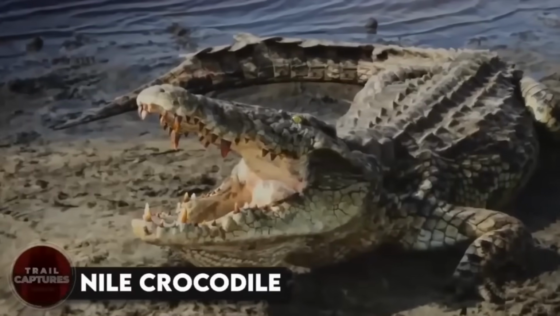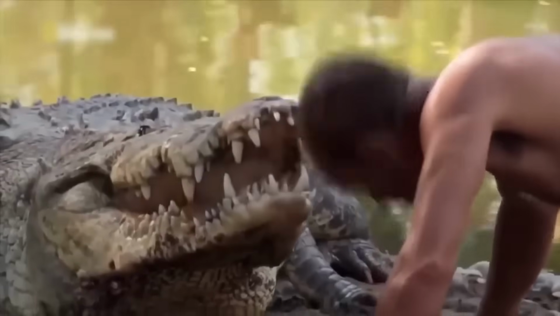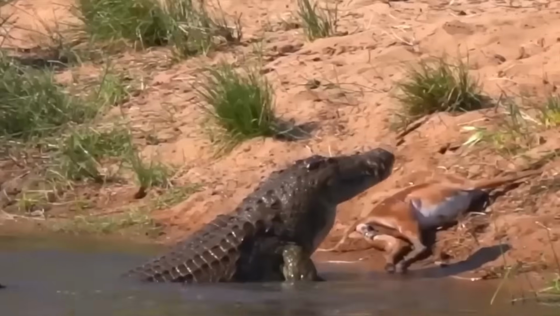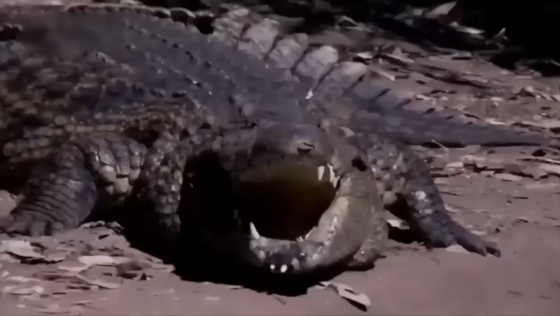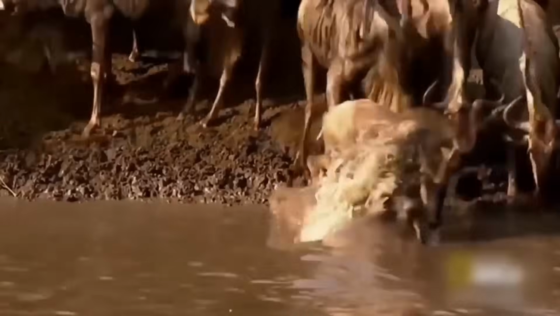Nile crocodile. If you ever find yourself face to face with a Nile crocodile in the wild, you better watch out. These big guys are not to be messed with. They are one of the largest crocodile species in the world and have a reputation for being quite aggressive. They've been known to attack humans and other animals without much warning. So it's best to keep your distance.